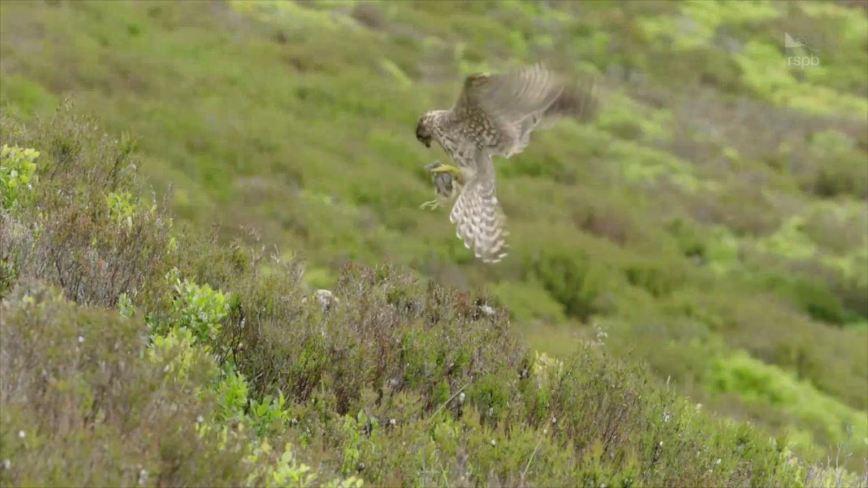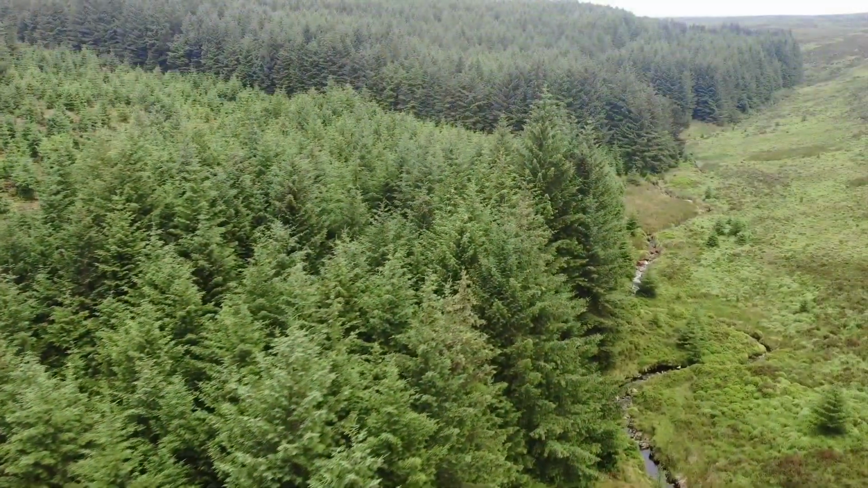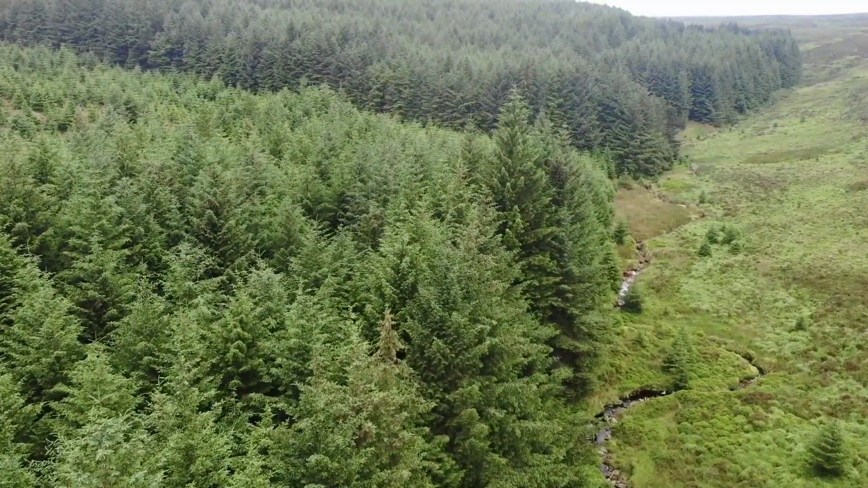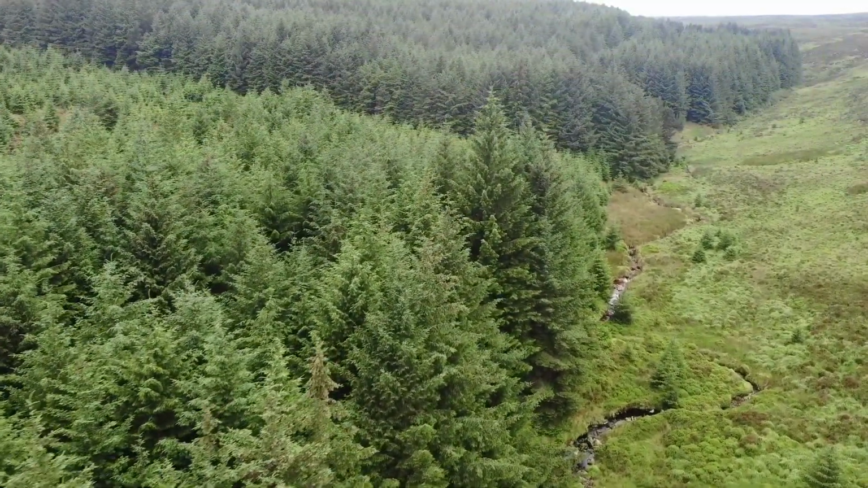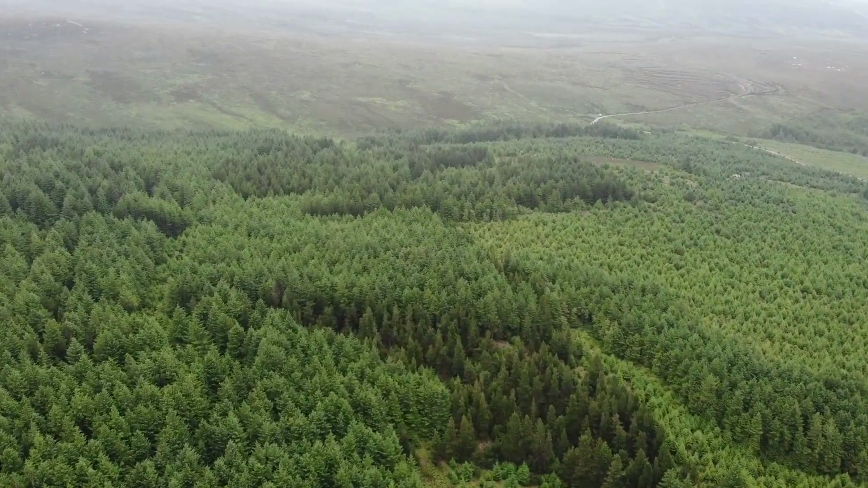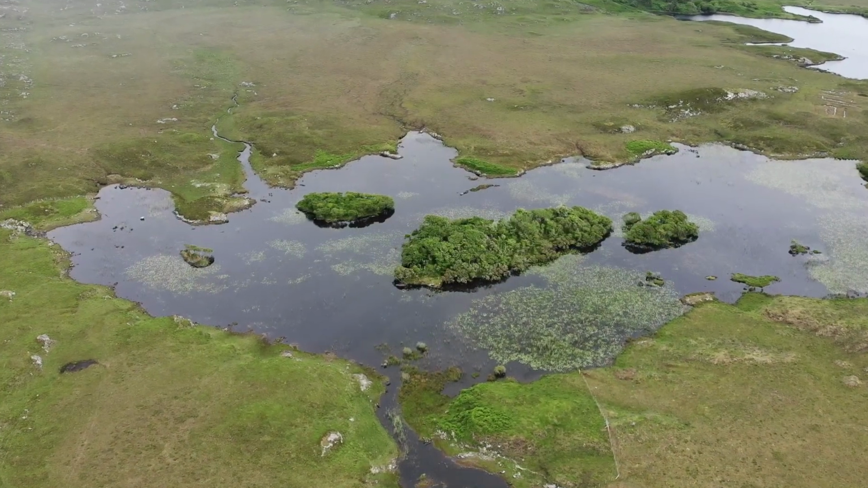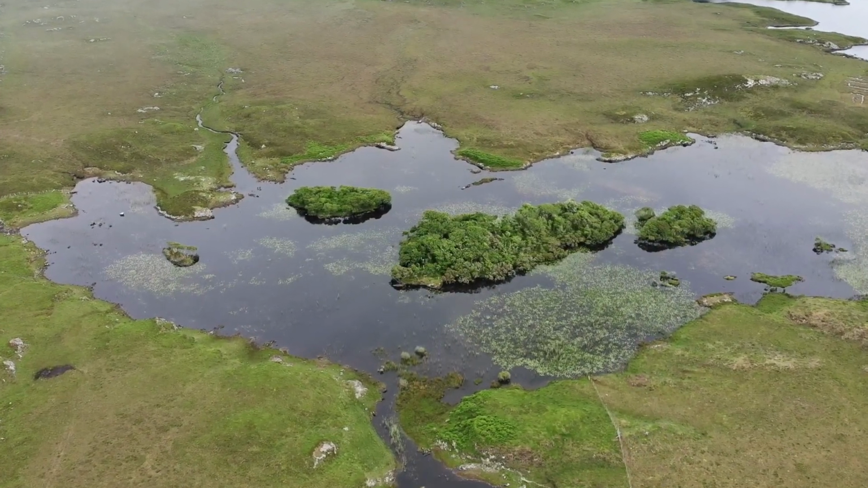Merlin once nested on the ground in deep heather, but largely due to changes in our uplands, merlin now typically nest in trees, often at the edge of forest plantation. Or also in Connemara, merlin nest on the densely wooded islands on the many lakes scattered across the bog.